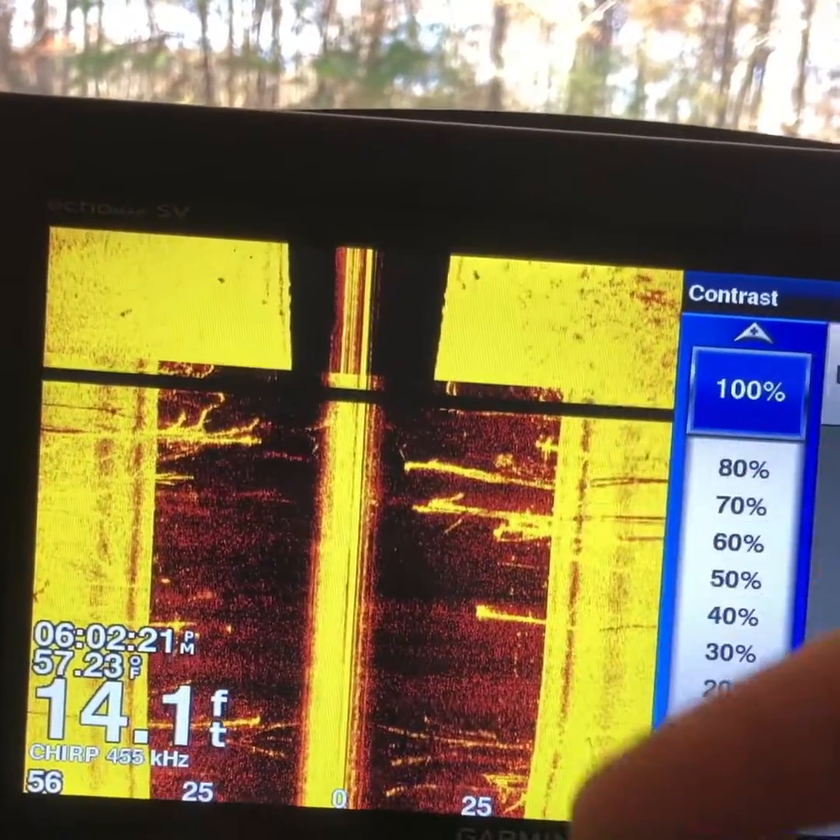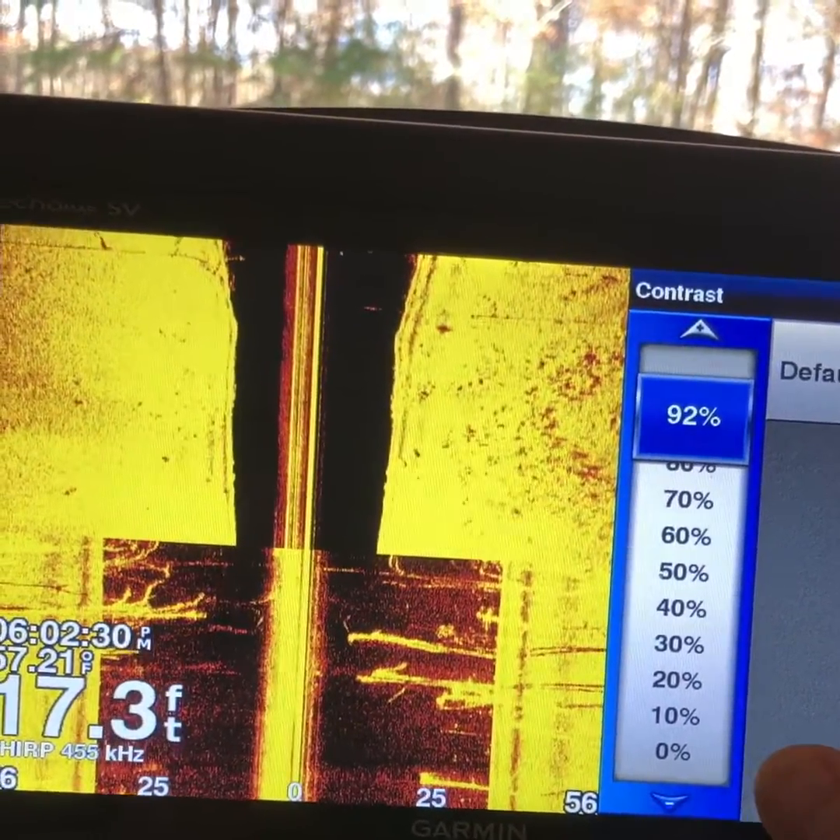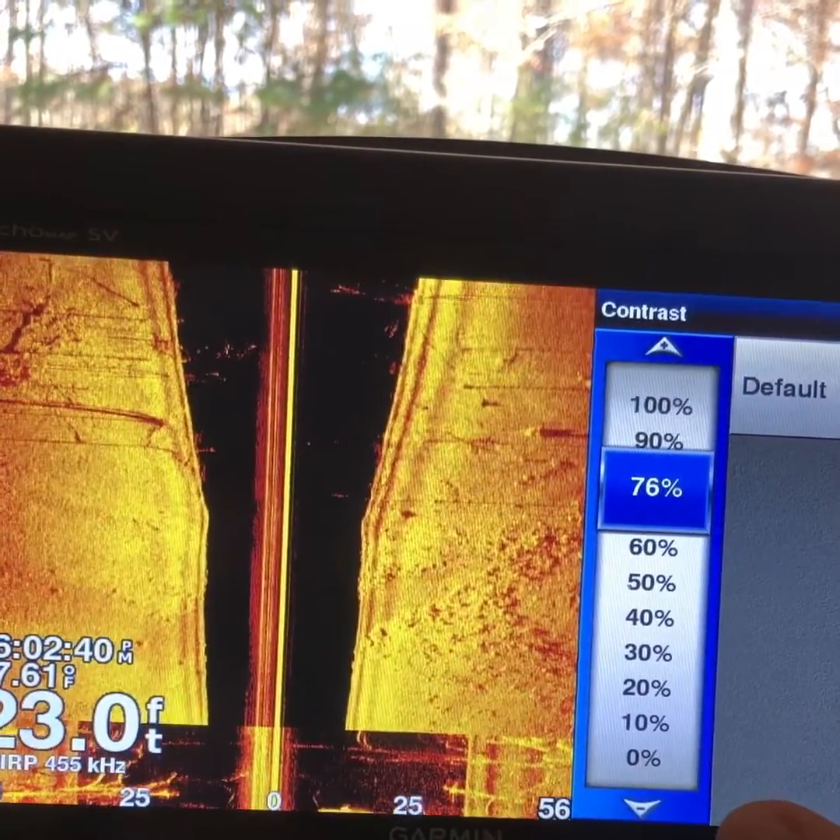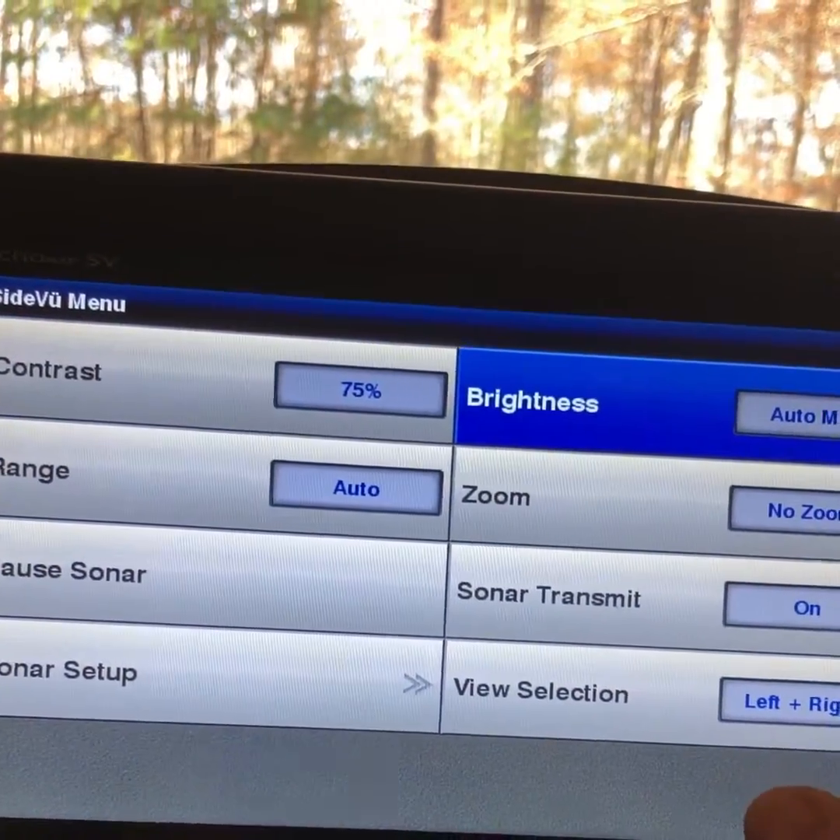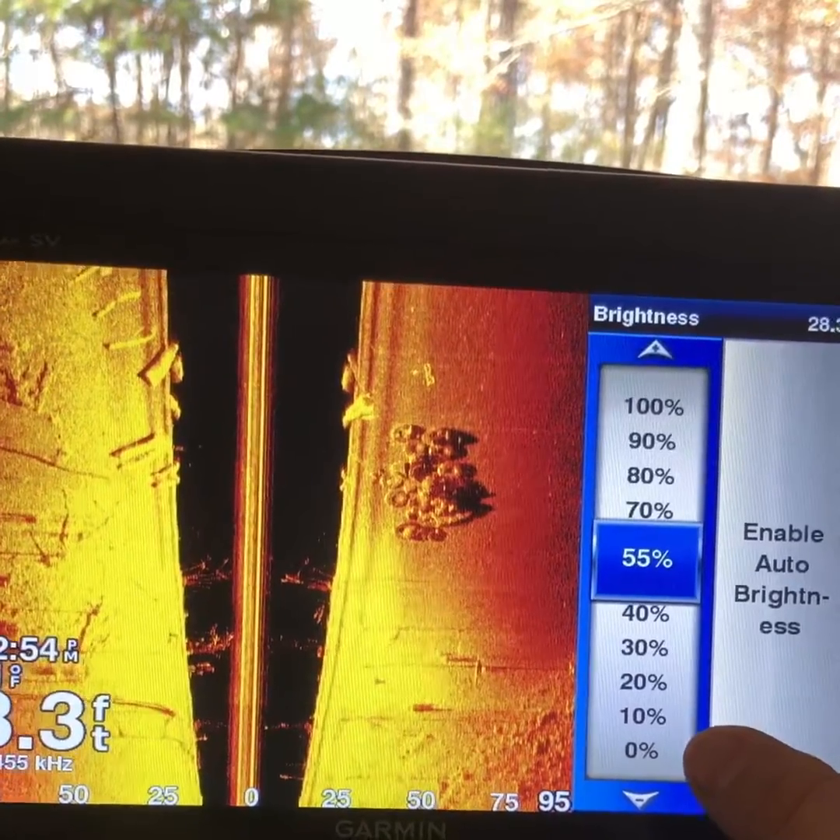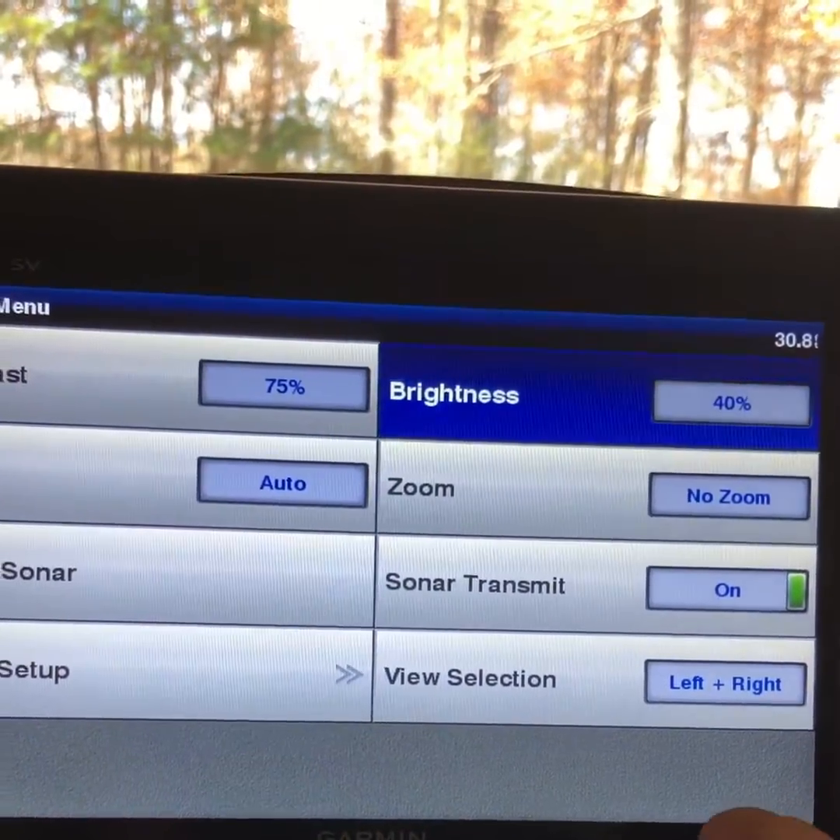Okay, let's let the screen go on by. See how bright that is? You can't really tell much about it. So what I'll start doing, I'll start going down. Just keep going. Keep going. I want to get a good, solid, there we go. So we'll bump it down one more. We'll go to 75. Okay, and then brightness, it works the same way on side view as it does on down view. So I want to just sit here and mess with my brightness a little bit. Bump that down just a hair. So about 40%. I'll go up a little bit more.